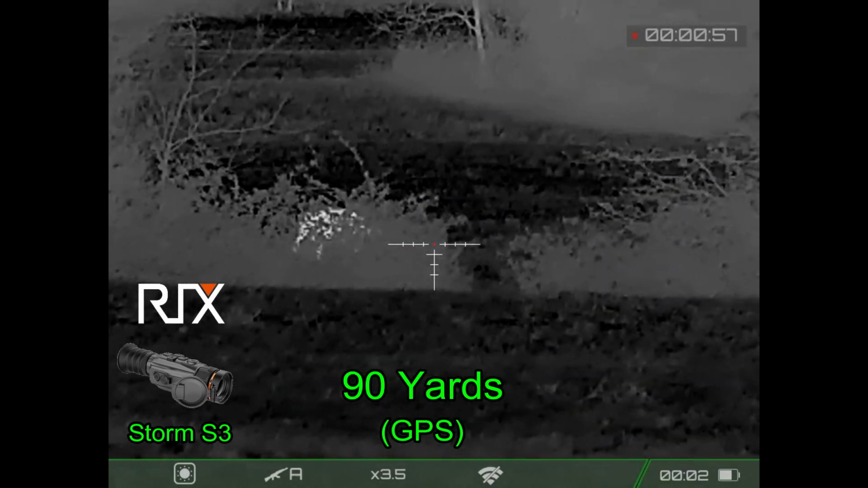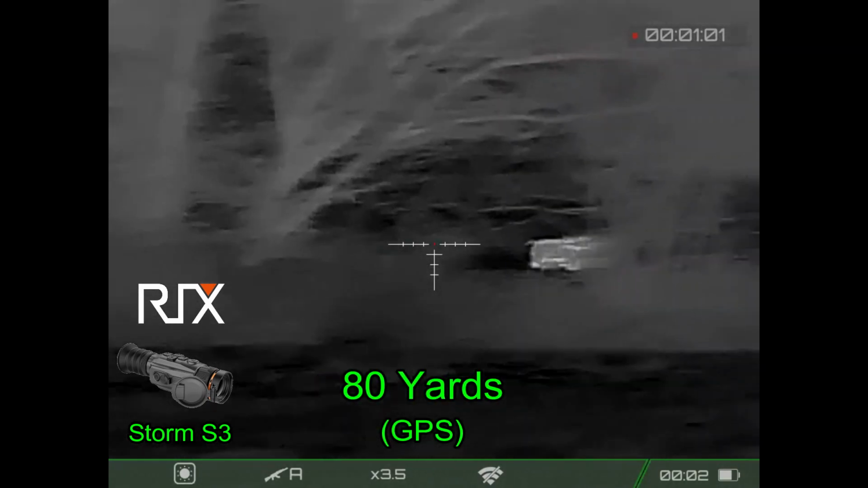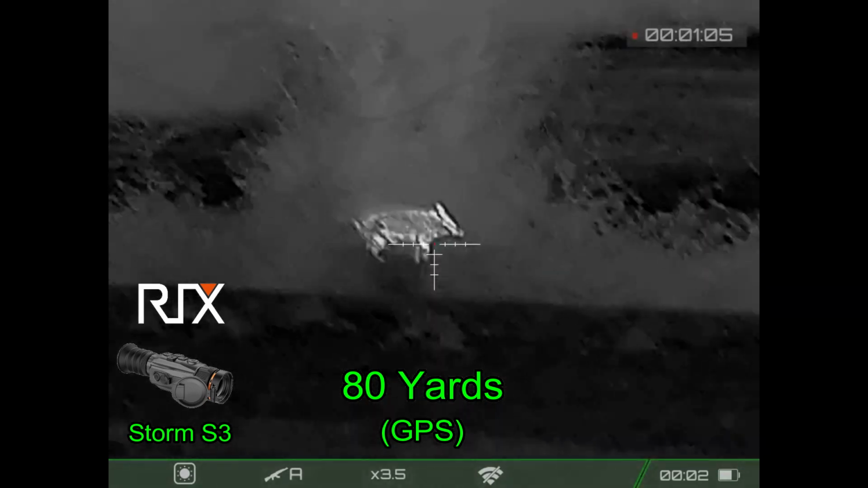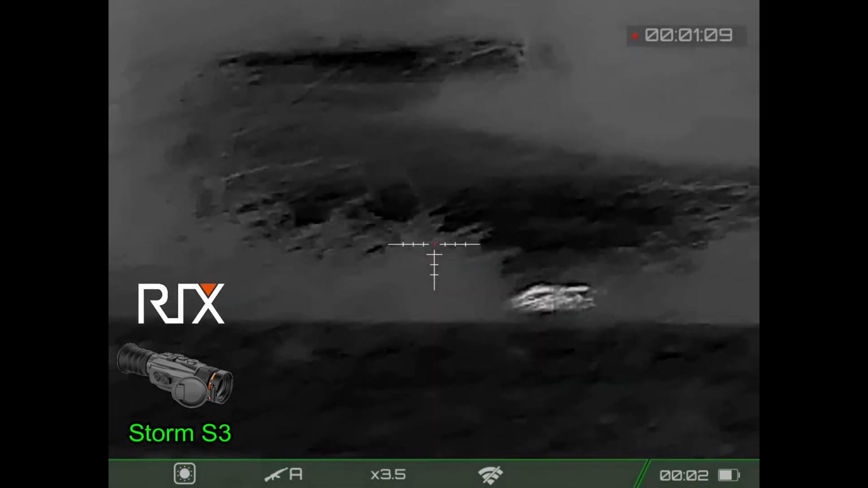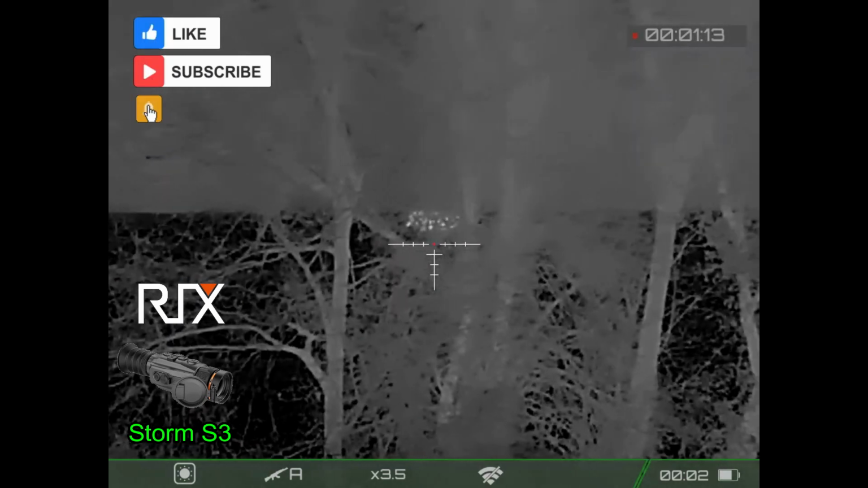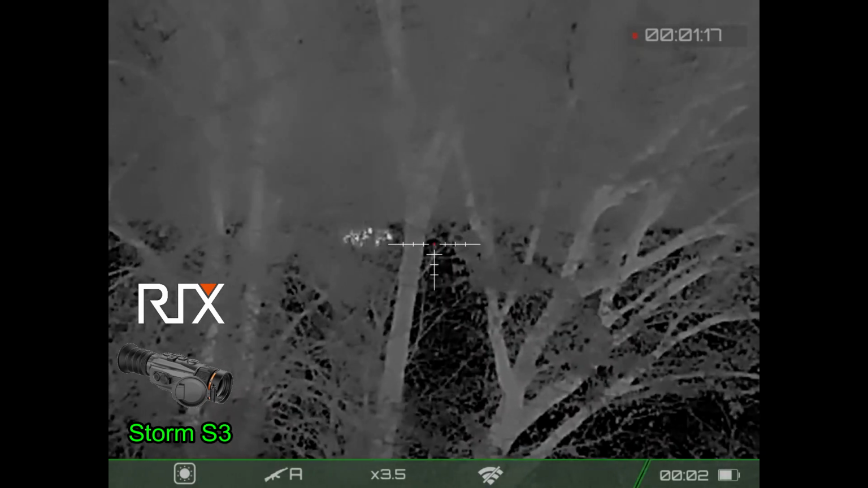So I'm going to wait until the hog gets into this gap right here. Make a nice ambush shot, drop it. In the gap, drop it. And I've got two hogs down, and I've lost my first hog. But I've got two hogs in the distance. Let's see what they do.